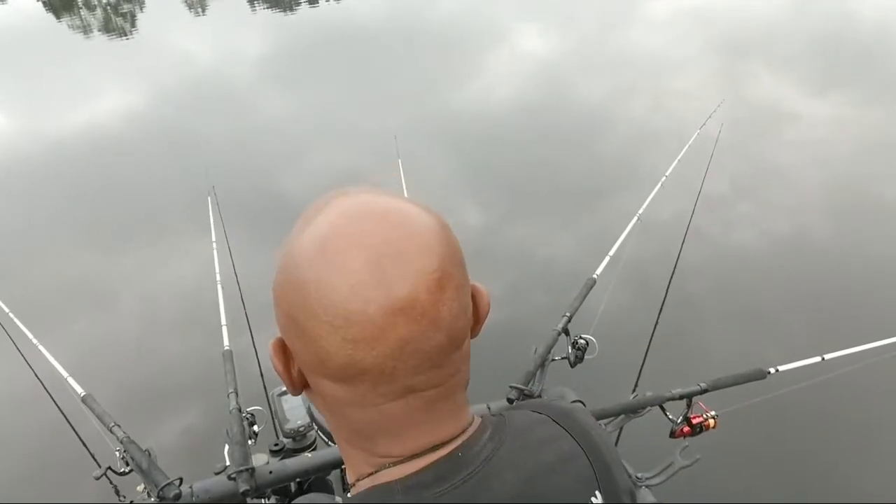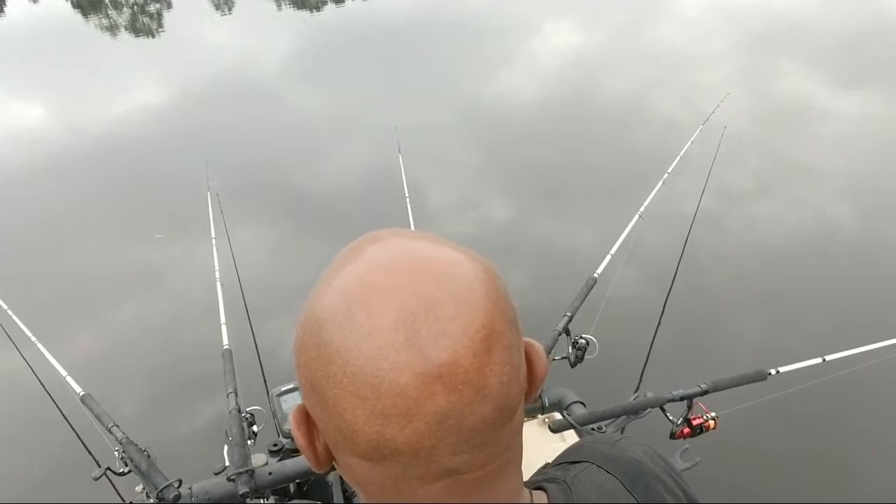Come on, we're gonna creep right on over this other marker over here. Let's see what happens. We're gonna catch one more. How many times do fishermen say that? I'm gonna catch one more.